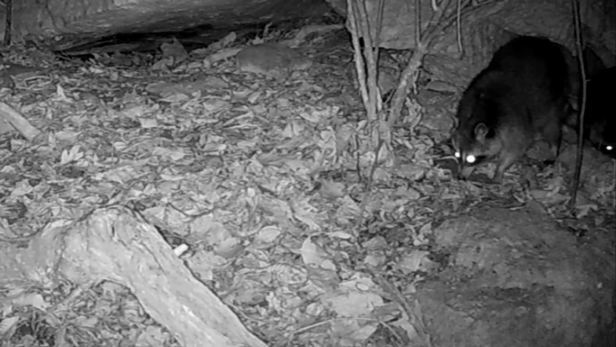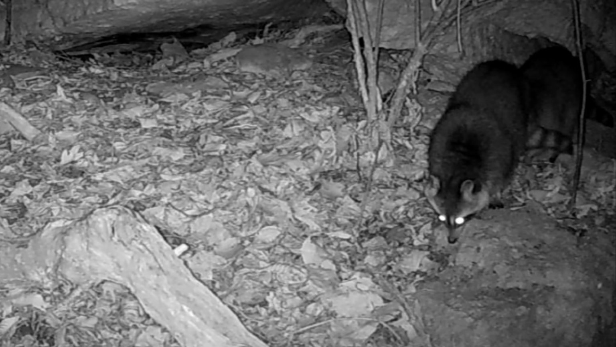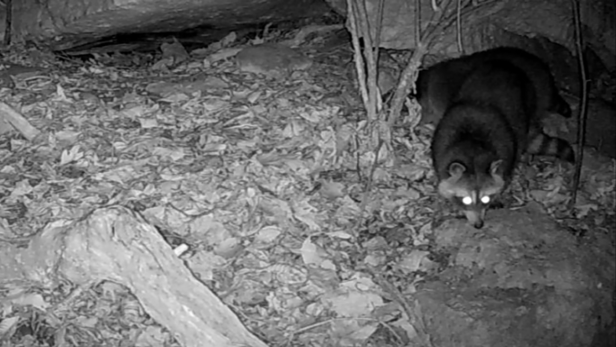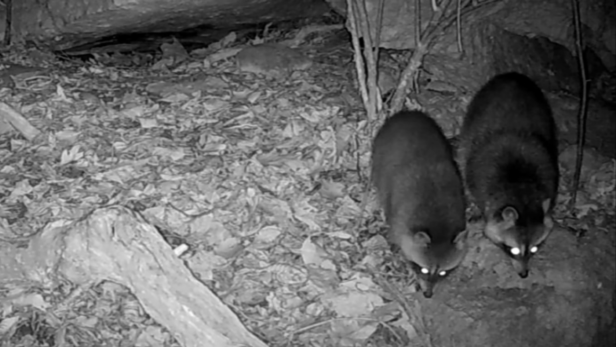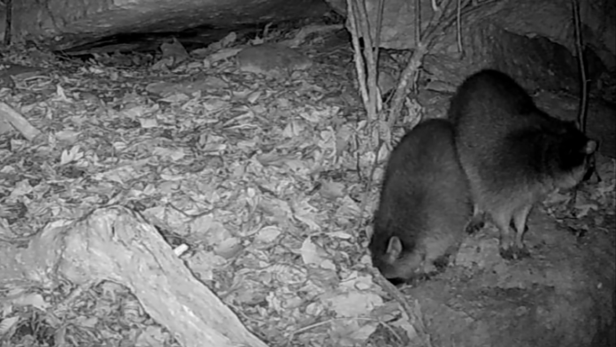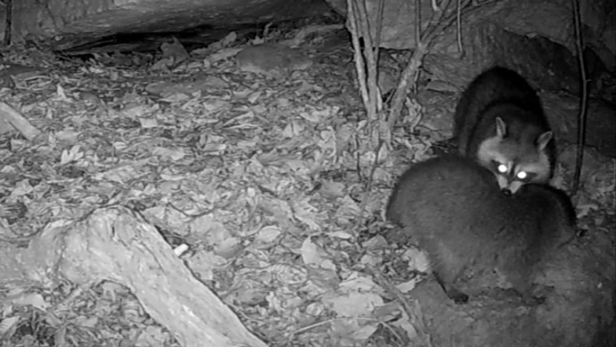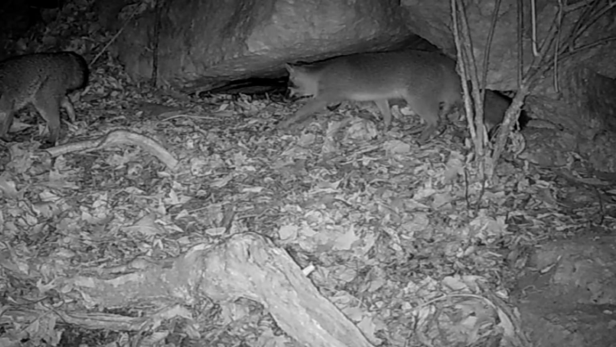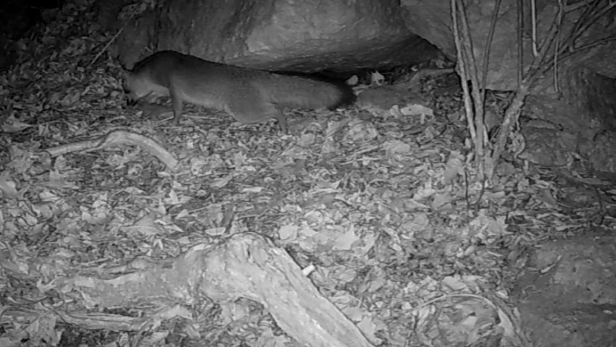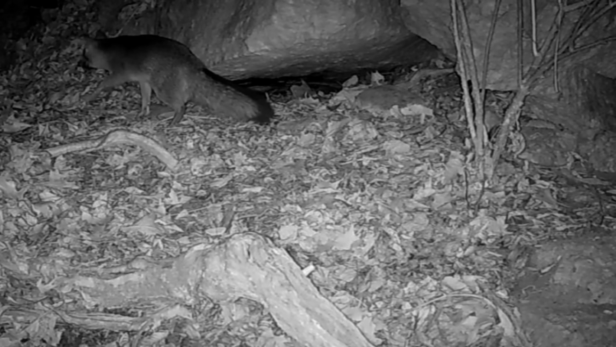There's Mr. and Mrs. Rocky. They check it out. Of course, they check it out all the time. This is one of their favorite spots as they work their way towards the pond. And there's Freddie and Betty. They're checking it out too. This is on their normal stops.